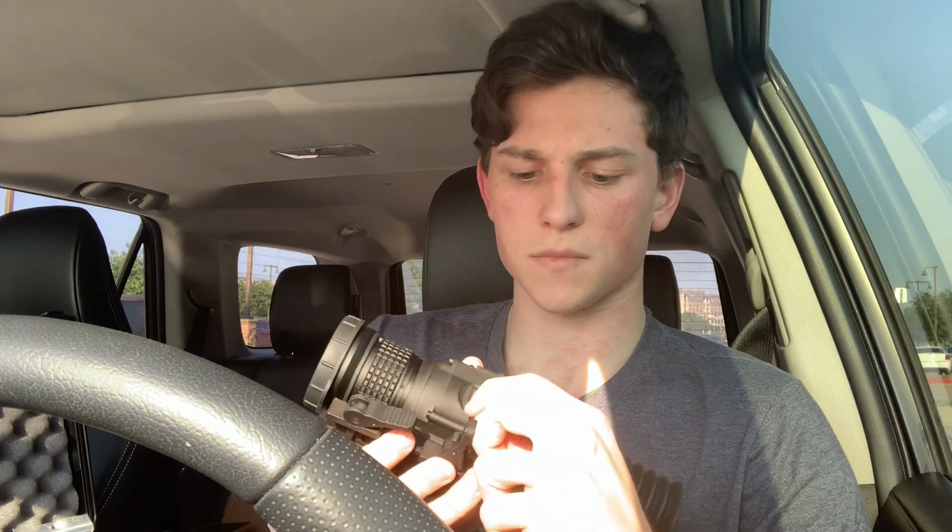Right here is the battery compartment. You just unscrew this off, take it out, drop 2 CR123A batteries in there, put it back on. It won't ever fall off because you got this little wire, so you don't have to worry about losing it. For the battery life of this, with those two batteries, it's about 4 hours.